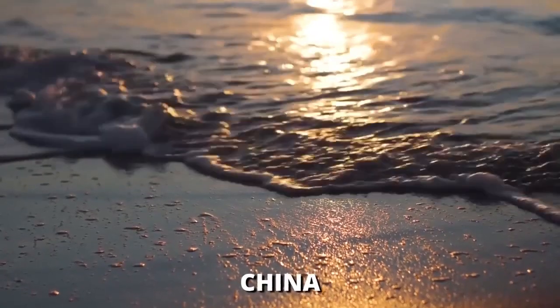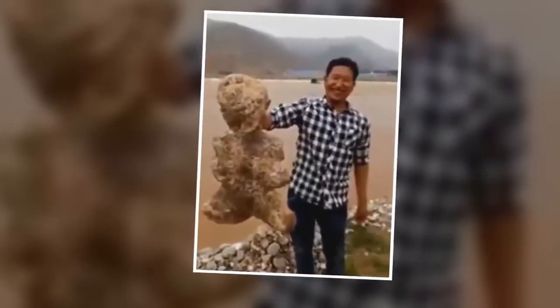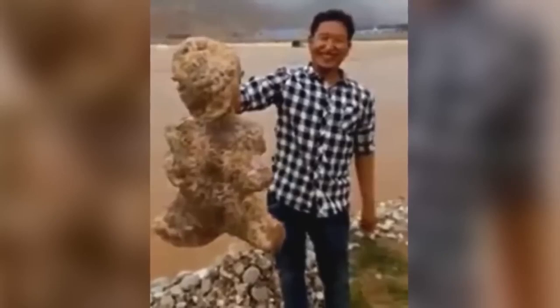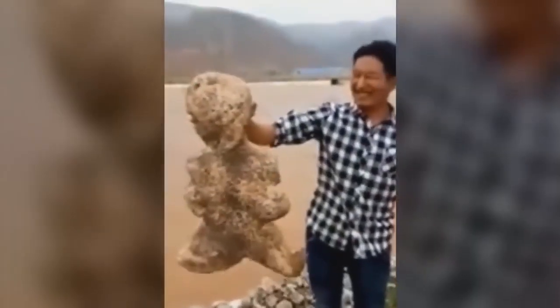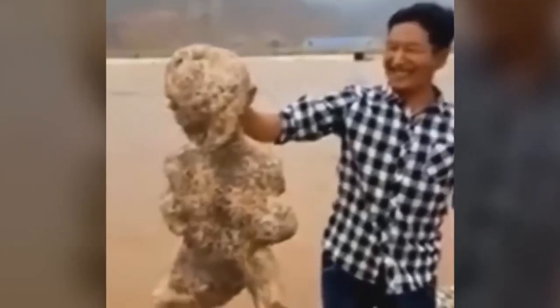Somewhere at a beach in China, a man happened to see a weird sponge-like creature. He thought it was dead, or maybe not something living at all, and that's why he went to it and held it in his bare hands. But, well, the creature wasn't dead at all, and that is when we see it moving its hands and legs, or whatever that is, in a weird way. What can it be? A mutated starfish? Let us know what you guys think.